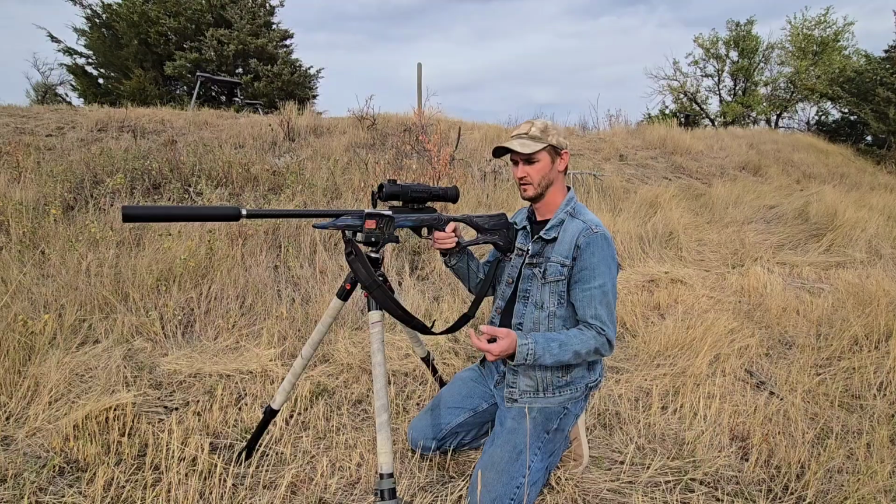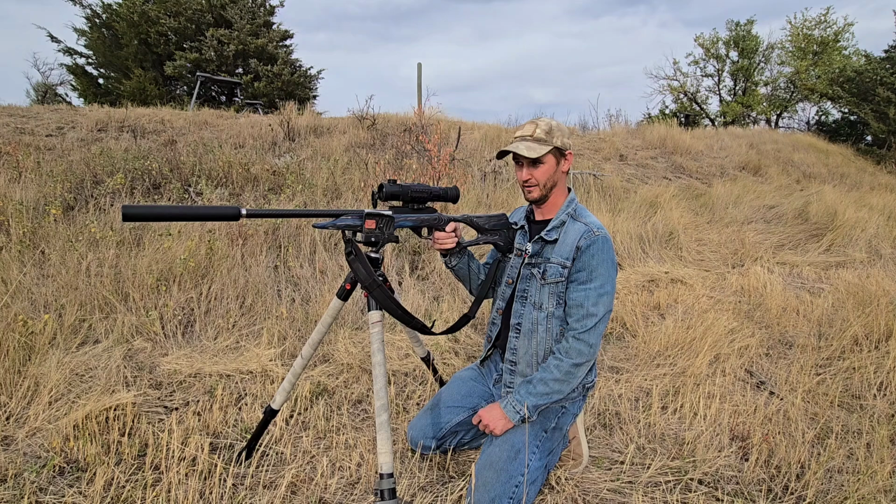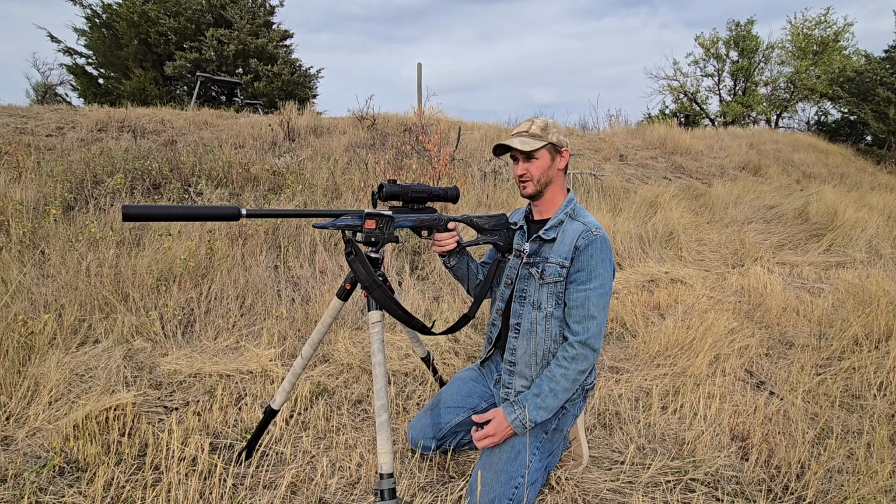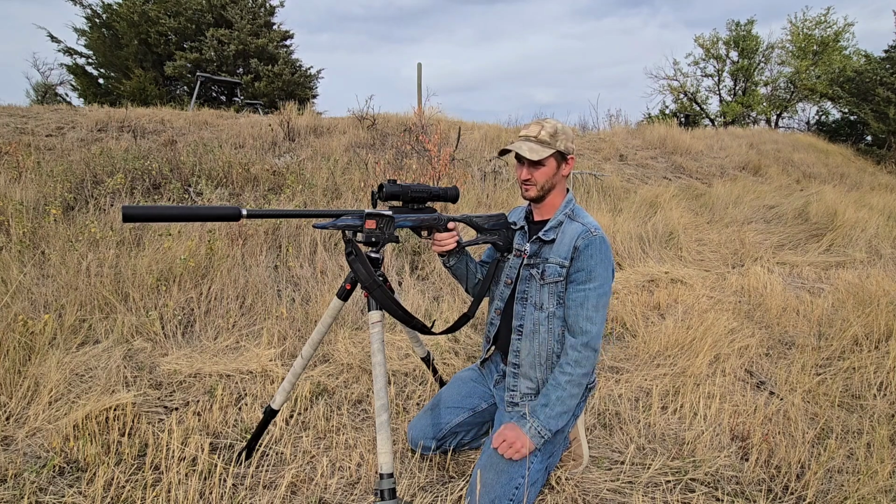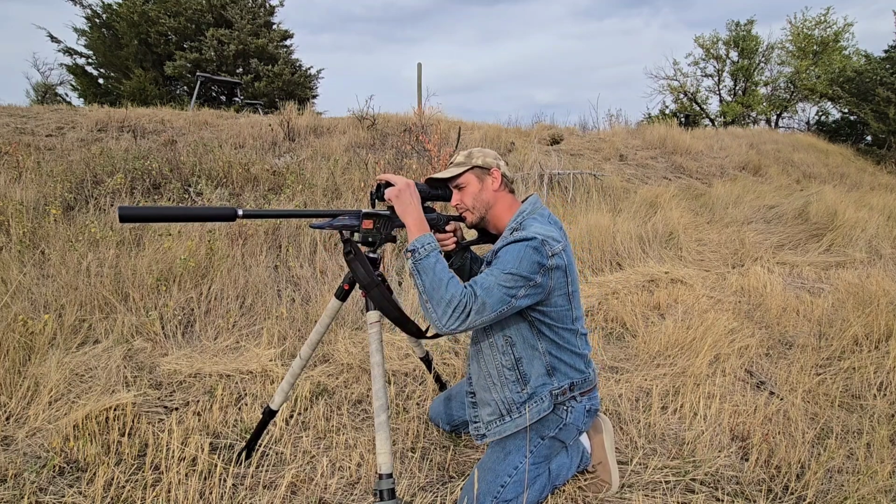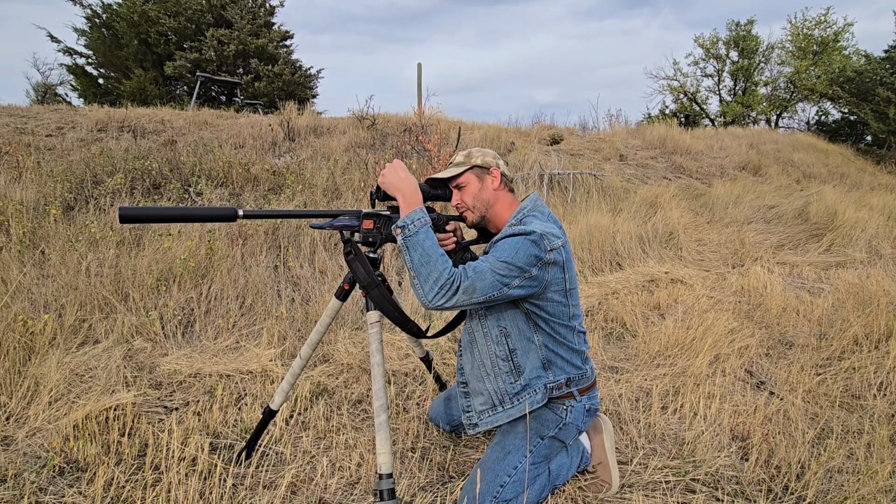All right, Bowman Reloading again. We're back here. We're at 100 yards this time instead of 50 with the 10/22. Just see what it'll do here before we push it out a little bit farther. And then I have to go check that chicken on the grill really quick. So we're going to see what it'll do. We're going to shoot two times. Same thing, just clean up our focus here just a little bit.